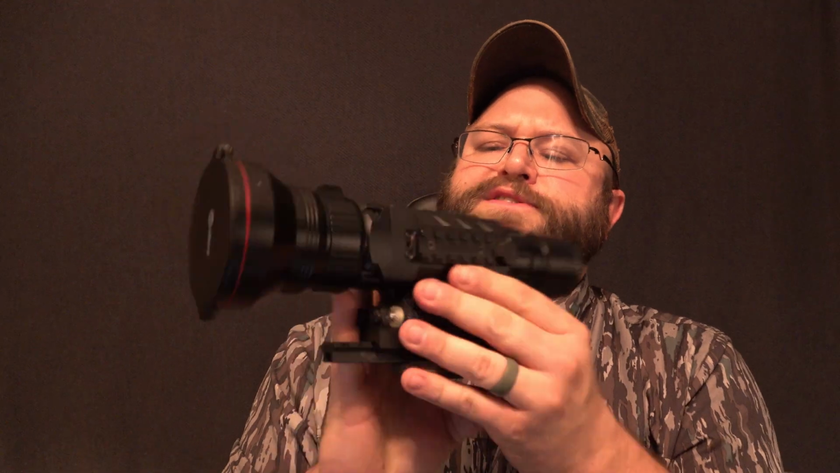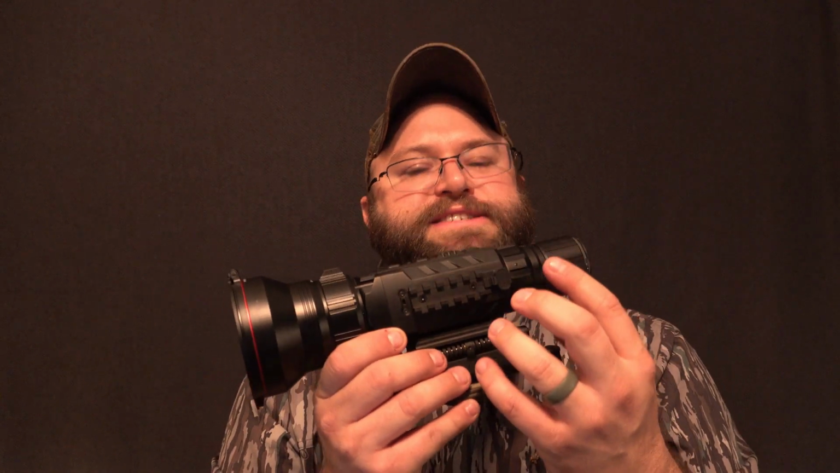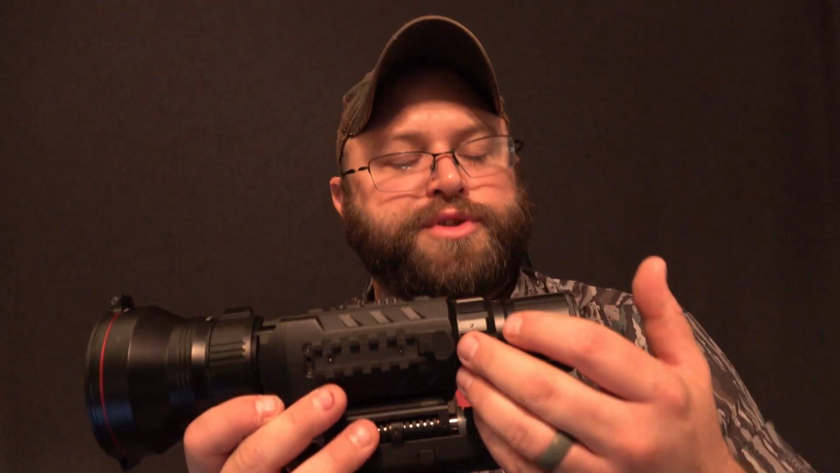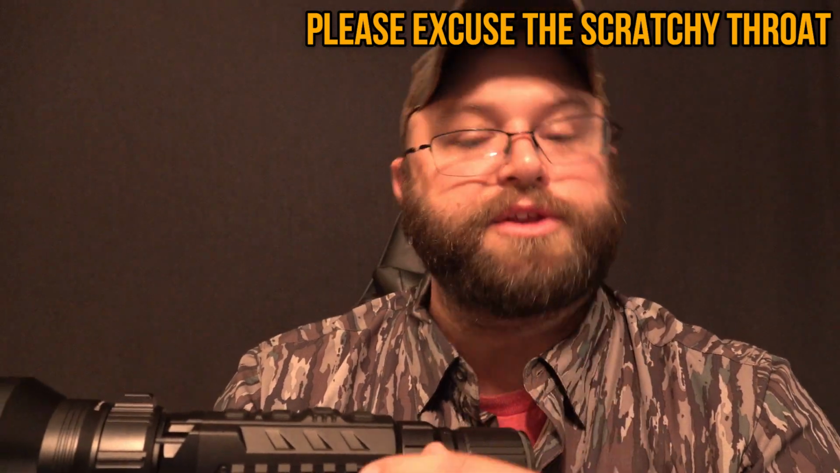Now, on the other side, you will see this rail here, and this is where you can attach the LRF. So it is LRF compatible. The LRF is not built in. You're going to have to plug it into the side over here. This is the USB-C port where you can either charge your thermal, download the pictures or videos off of it, or, like again, you can plug in your LRF.